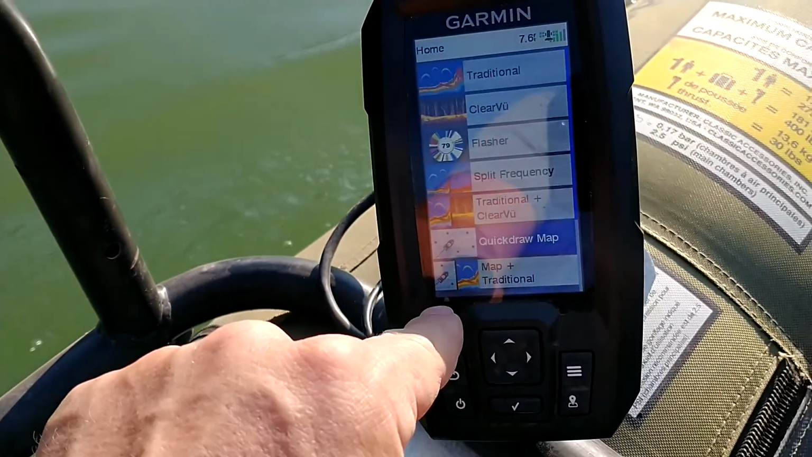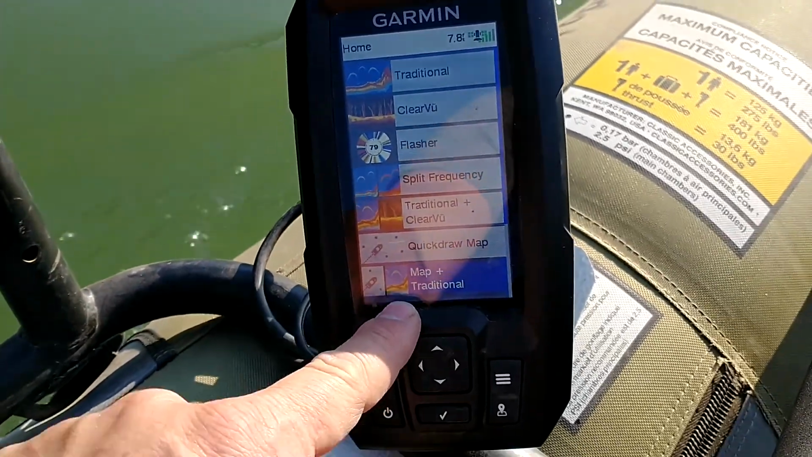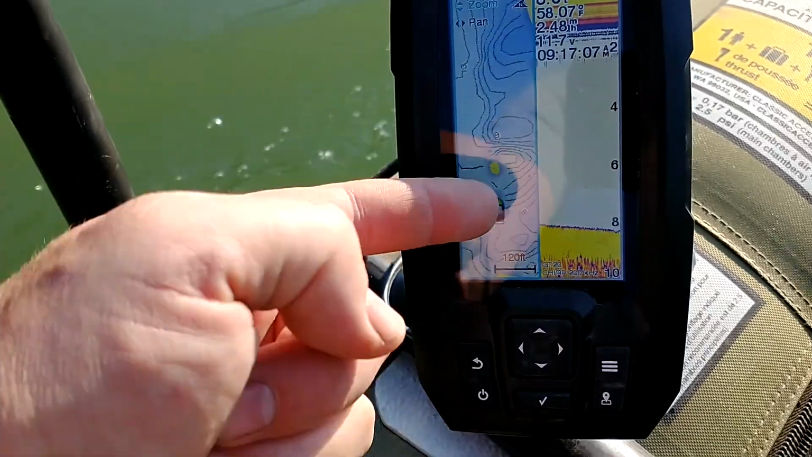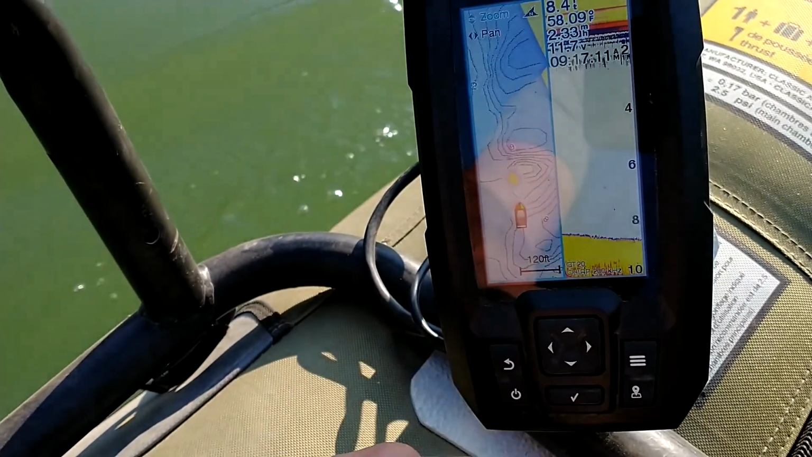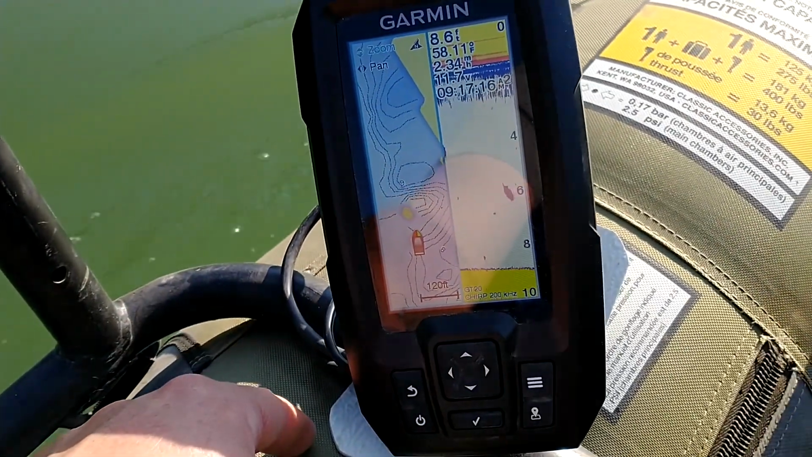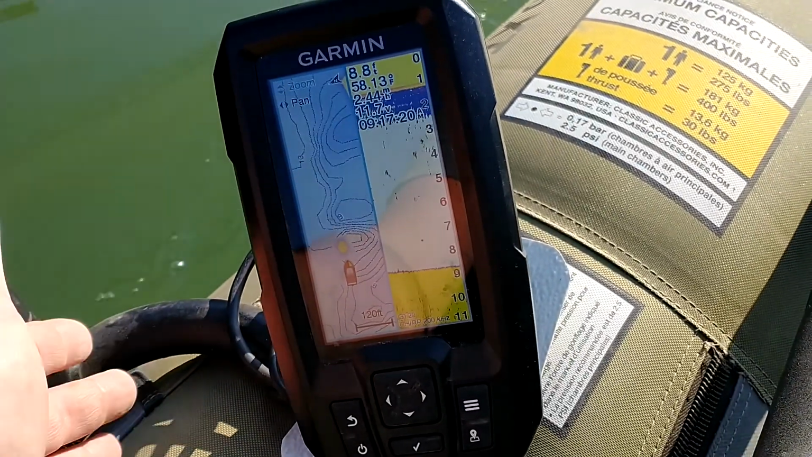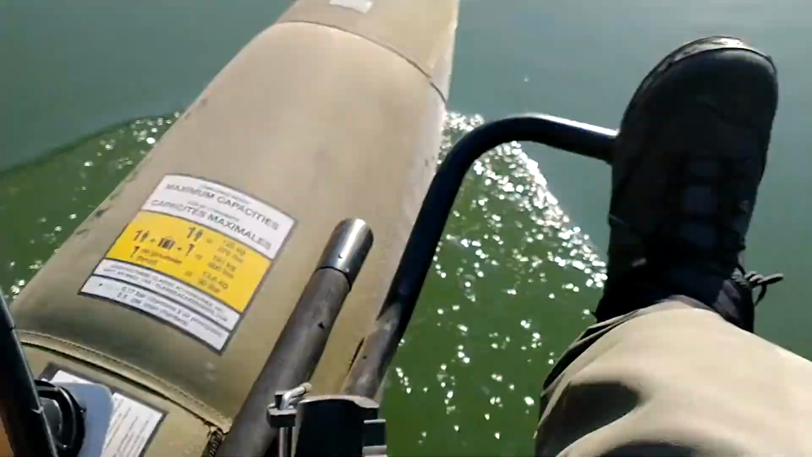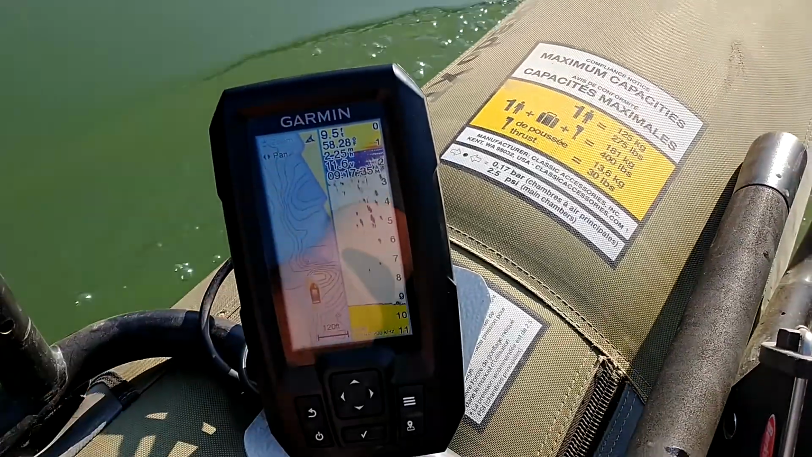What I typically do is I just go down here to the map plus the traditional, and then I hit that enter button. And there I still got my map, and I'm still able to take a look at what the bottom is and how deep of water I'm in. Now you might say, boy, Will, this is a tiny screen. And yes, it is a tiny screen, but you know what? I'm on a personal pontoon boat, and this thing works just perfect for what I want.